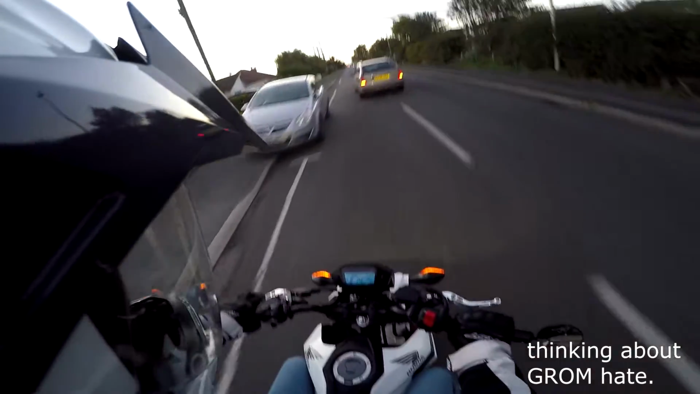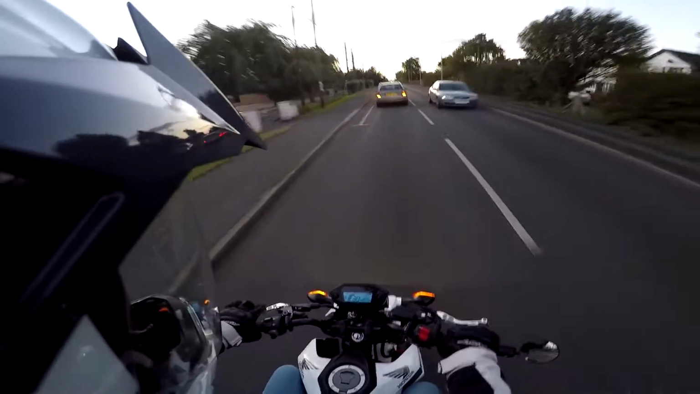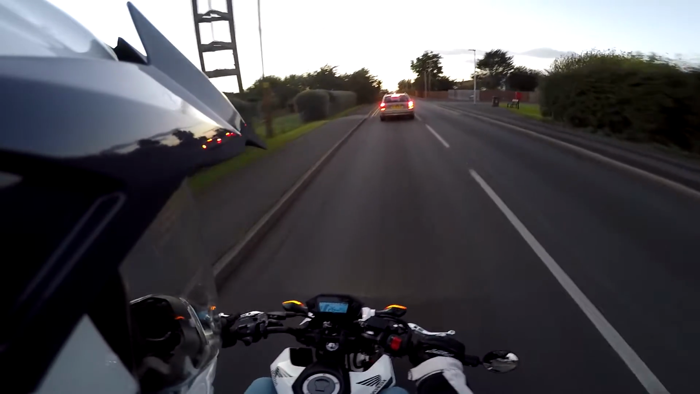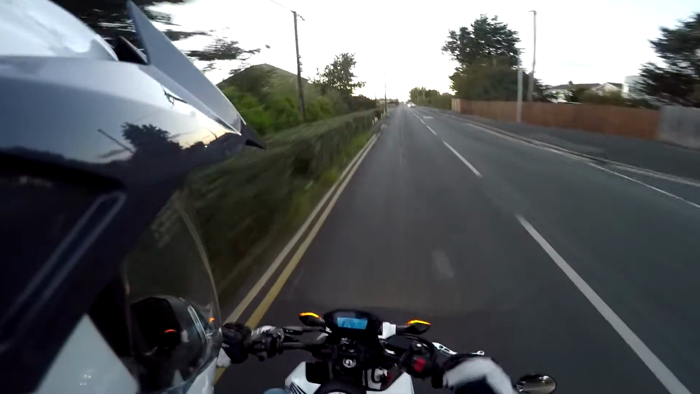It is a bike. So 125. It has gears. It's got a clutch. It feels like a bike. So how can it not be a bike?